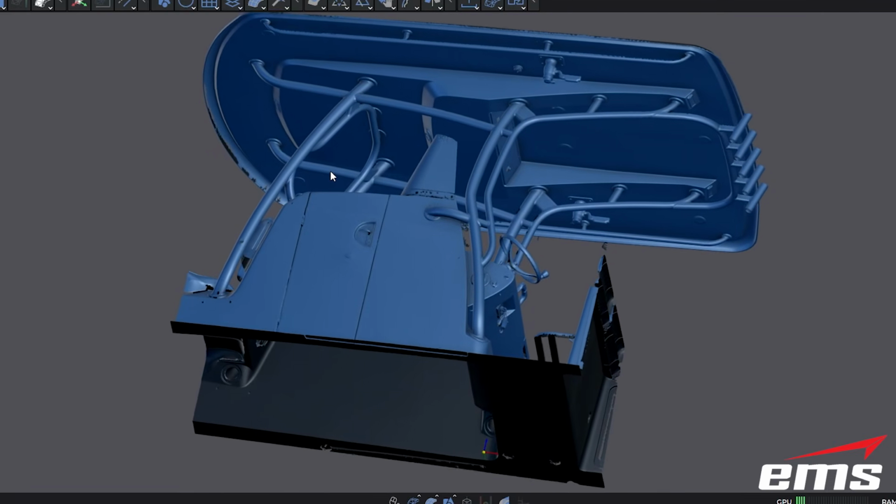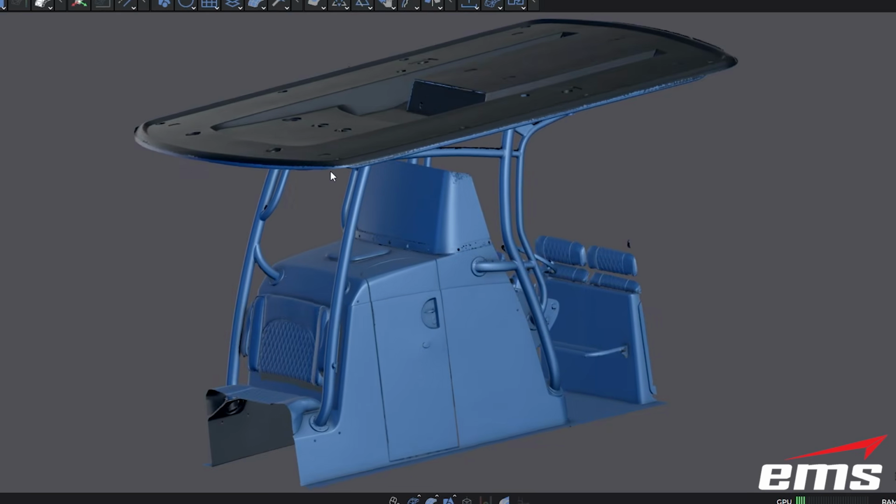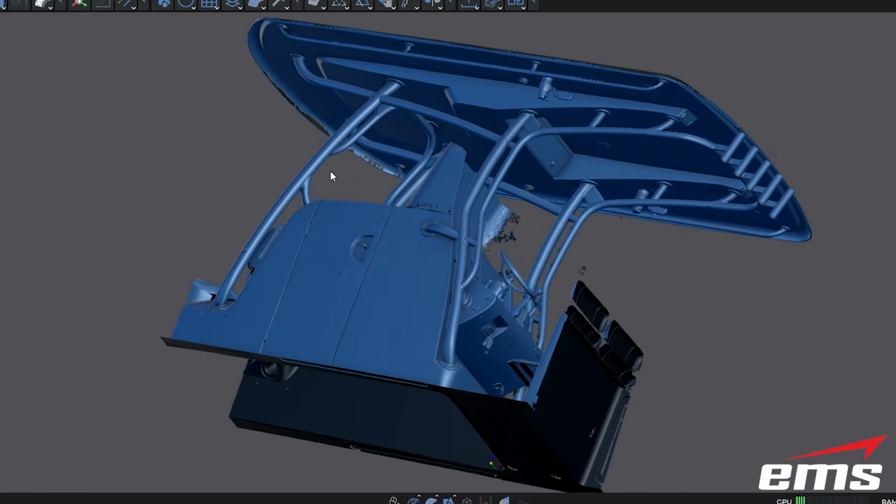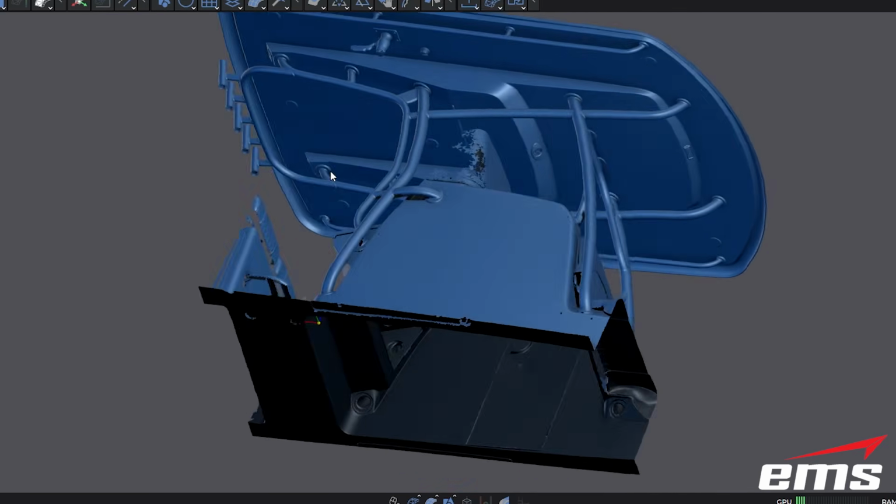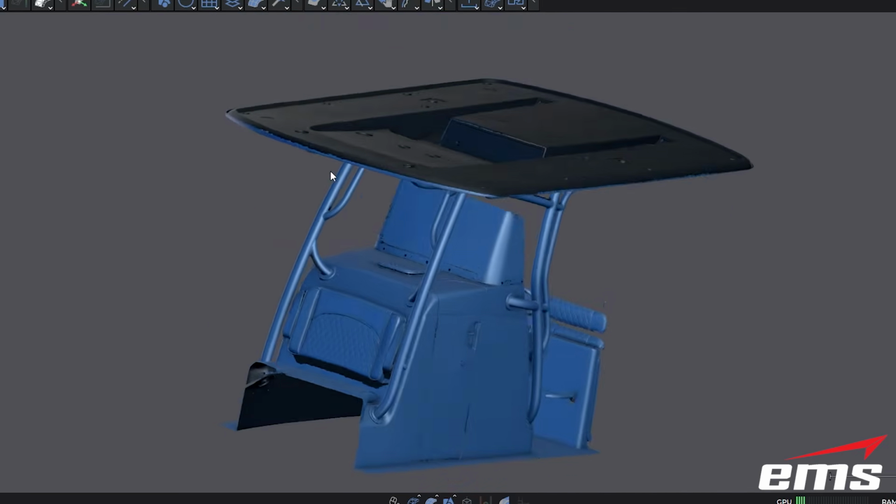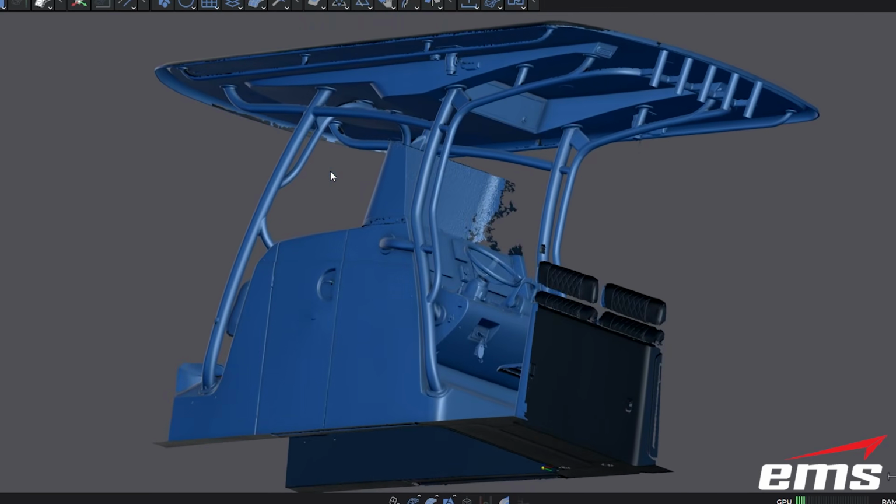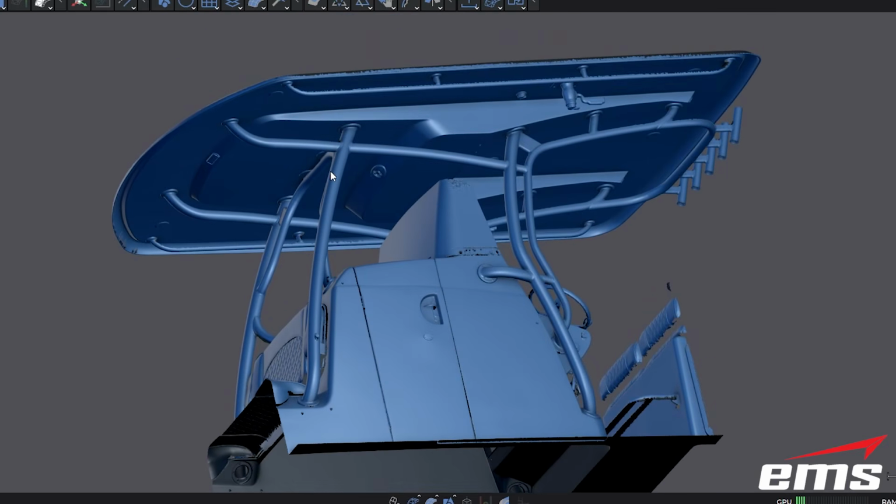So while we're scanning, we will stop, zoom in, look at all of this, make sure we have everything before we go on to the next one. So when you're done scanning, you'll know right away that you've got all the data you need. So again, here's a look at the raw scan data. This has not been smoothed or filled in or anything done. This is literally just once we completed the 3D scanning.